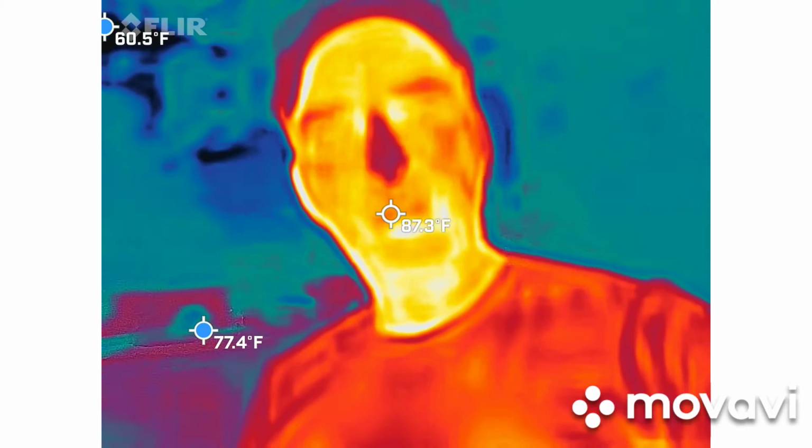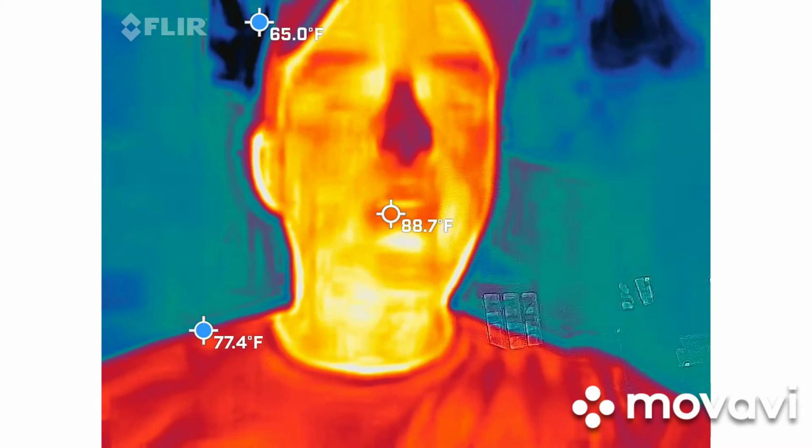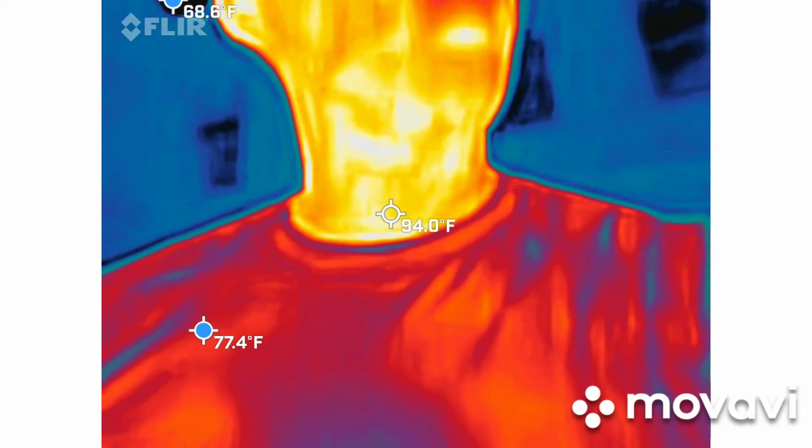Obviously, I'm red, orange, and yellow in that picture. You guys should be able to see me. So everything around me should be somewhat blue or black. That's really what we're looking for, but we want it to move on its own.